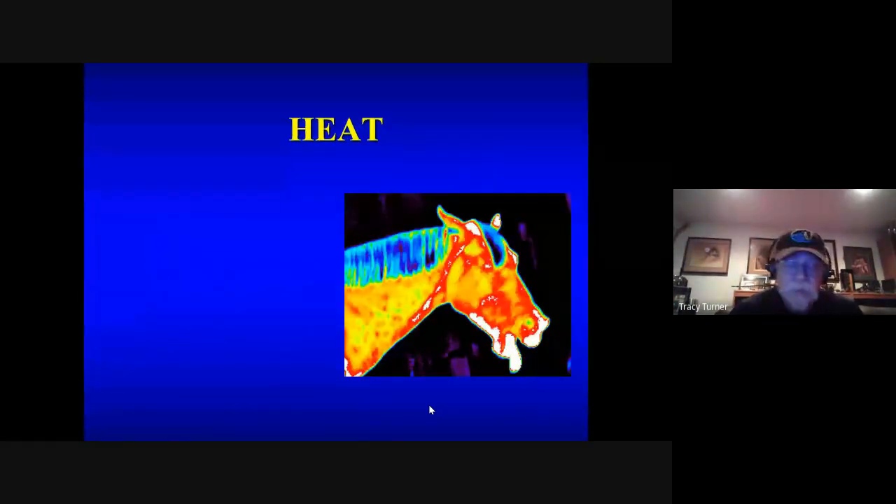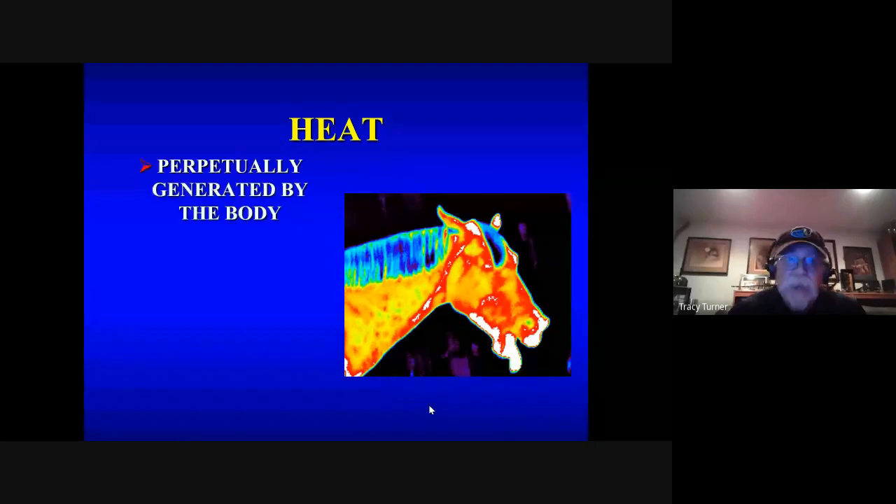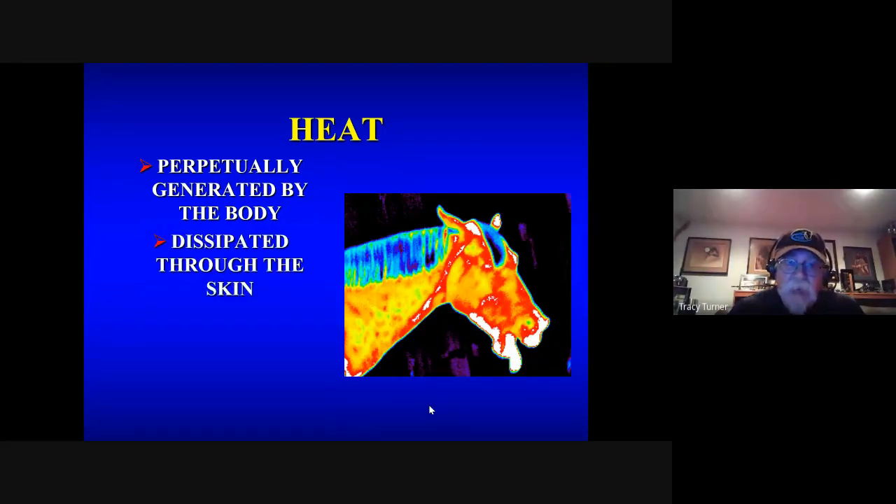So let's go back, talk about the physiology. Heat is perpetually generated by the body. And in fact, all objects above absolute zero will emit radiant energy. And it's continuous. Now, that heat that's generated by the body is dissipated through the skin. And hence, that's why we can now measure it.